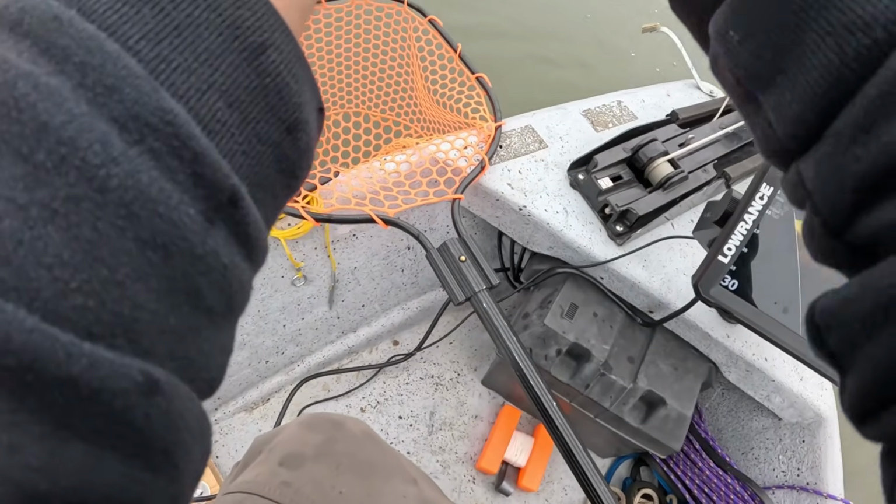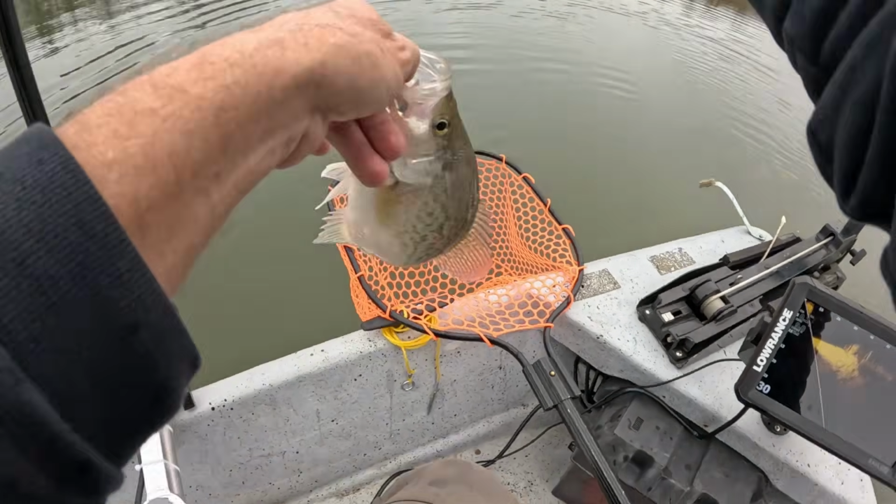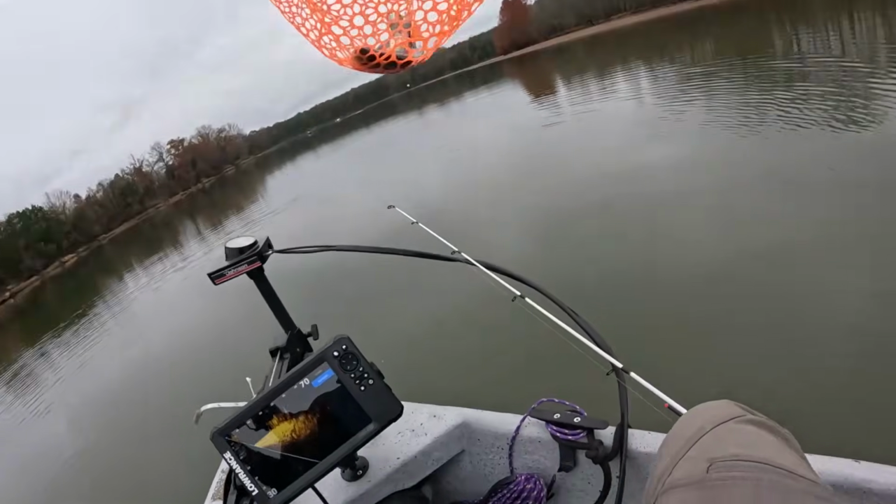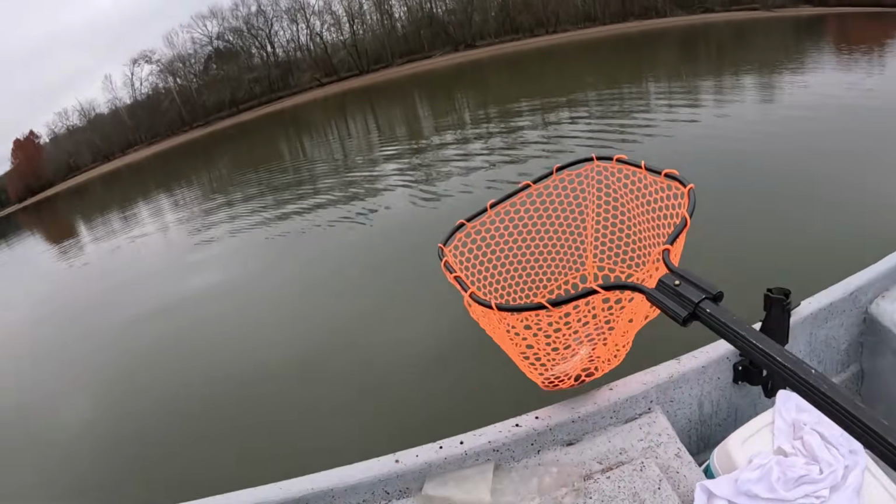Okay, there you go. You're good to go. There's another keeper. We're gonna go ahead and get that one cut up, get it on ice. You can sit right here. You can sit in this seat right here. Go ahead and swivel it around to you.